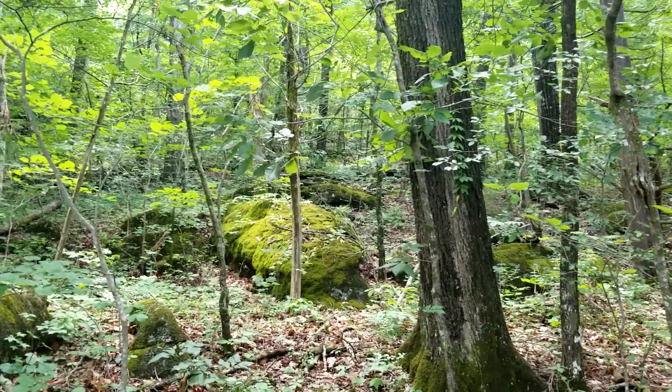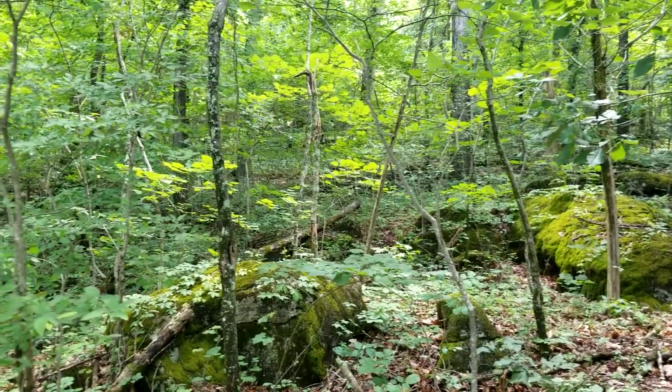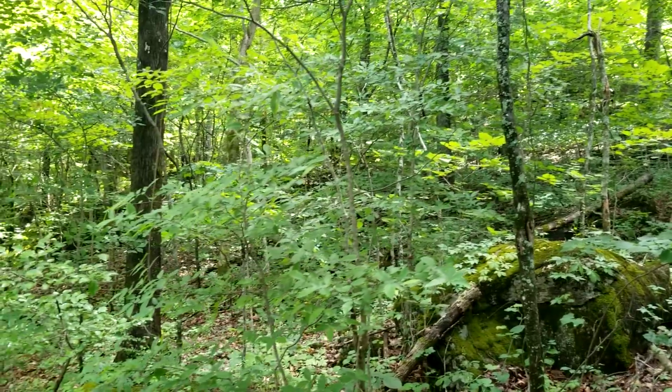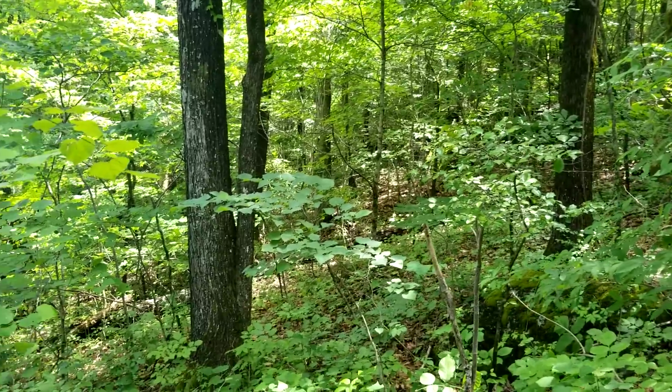Now, it's a rainy morning here this morning. We've got some pretty good rain. And it's officially summertime now, so it's going to be a hot summer. And the fawns, I've only seen and filmed one this week. I know they're moving around. They just stay in front of the camera.